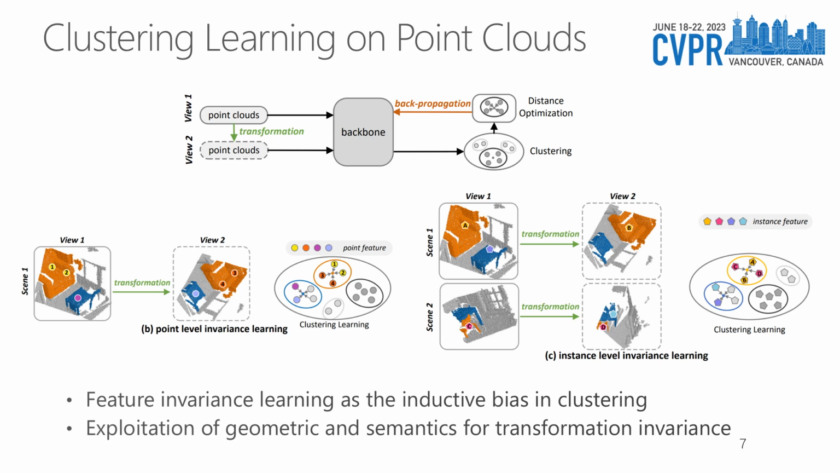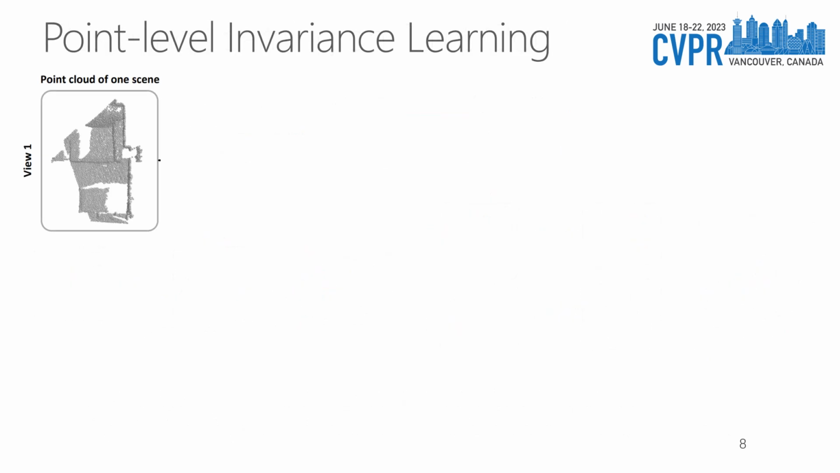Point-level invariance denotes that the features of the same point under different data transformations will be similar. Instance-level invariance is the instance feature consistency of objects under different data transformations. Let's first look at the point-level invariance learning.